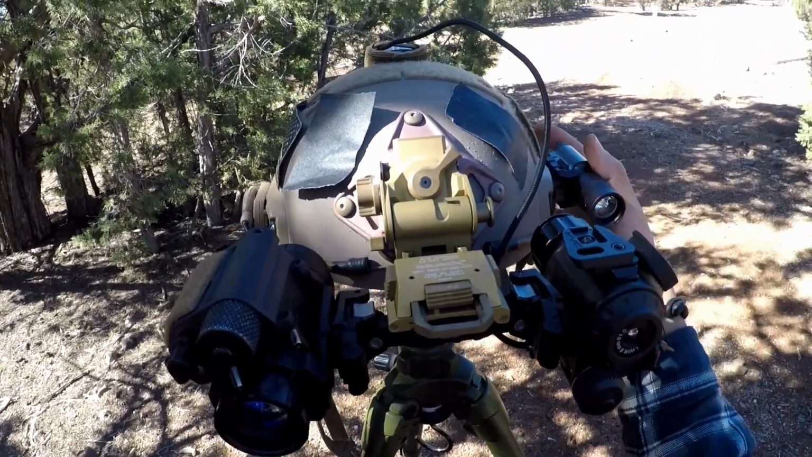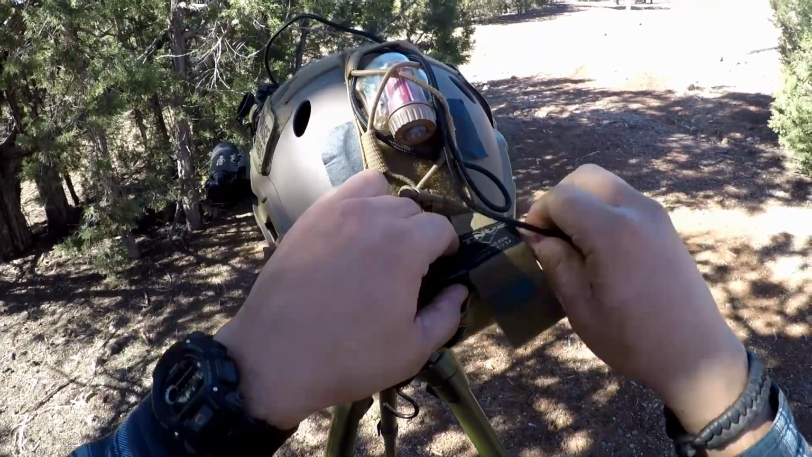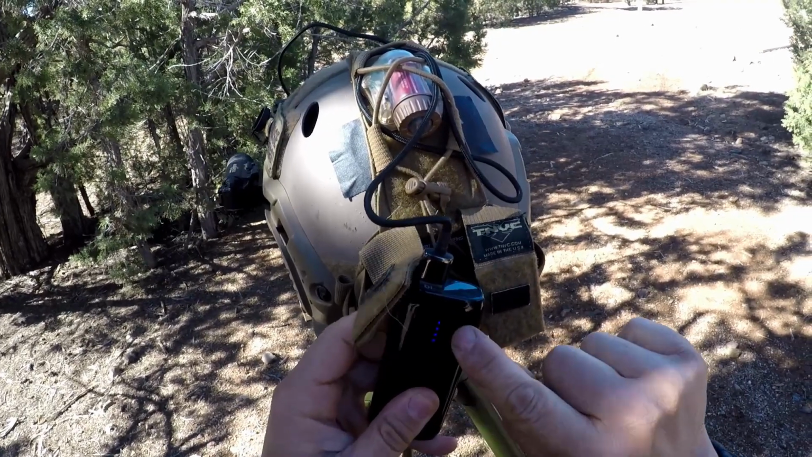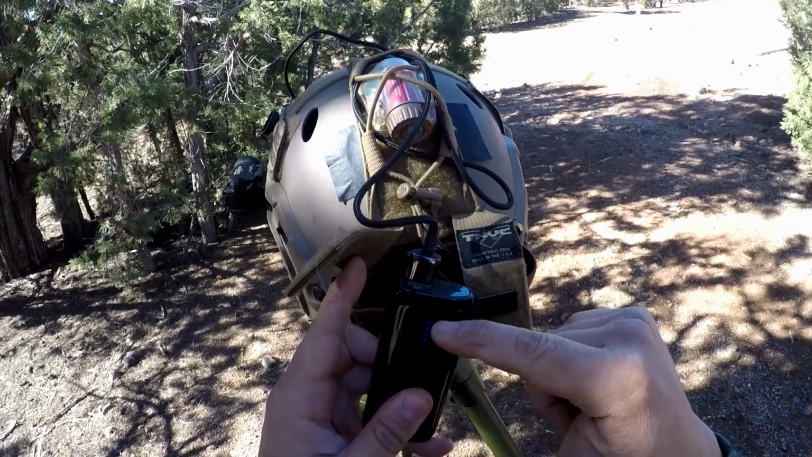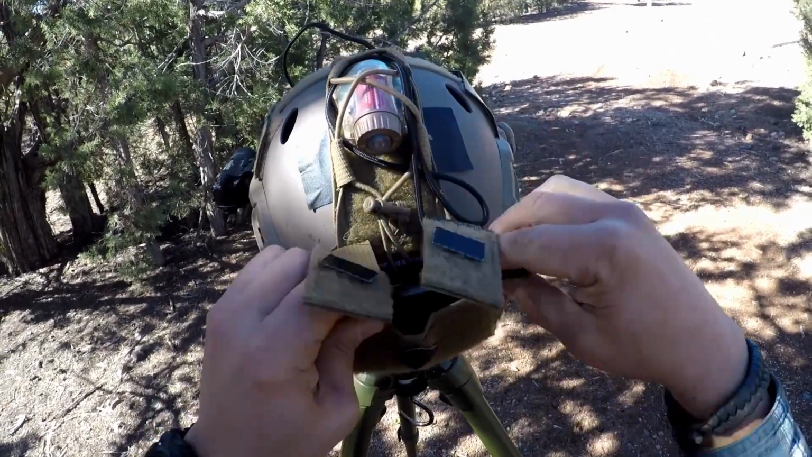And then worst case, this thing has a status on it as well. So when you turn it on, you've got some lights on it, and it shows you the indication of how charged it is. So you got four blue dots. Obviously that's full charge. Going down to 1 is going to be running down to empty.